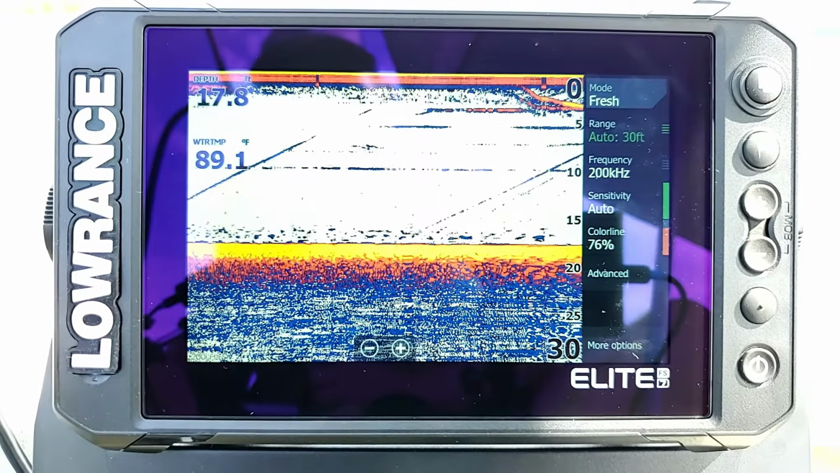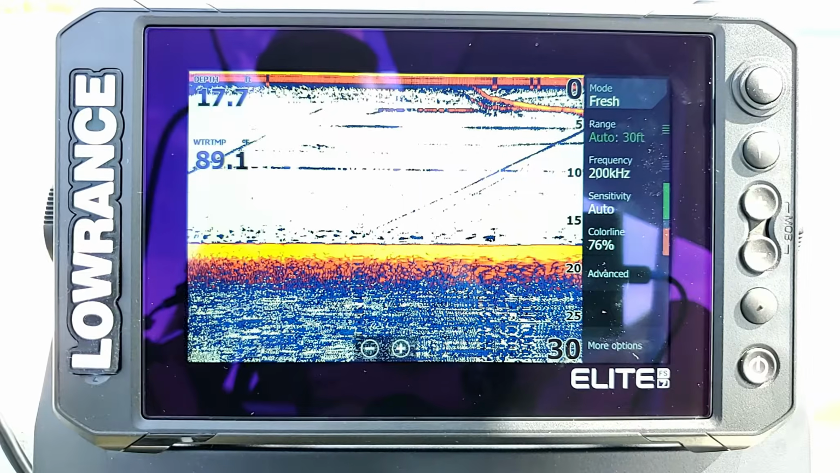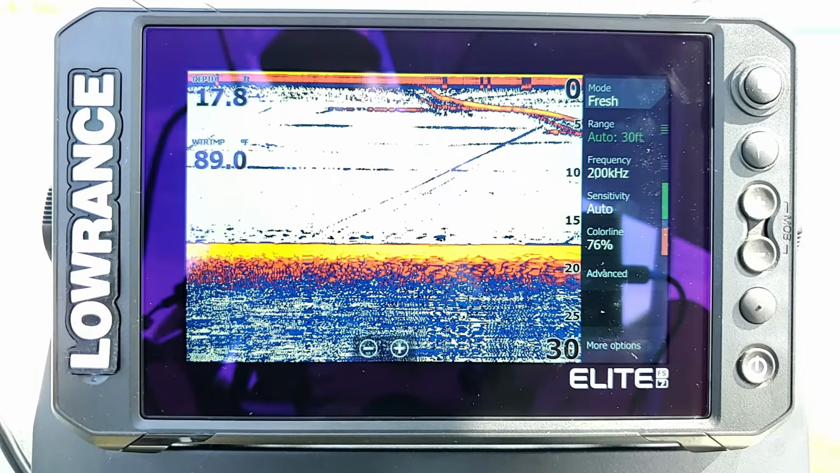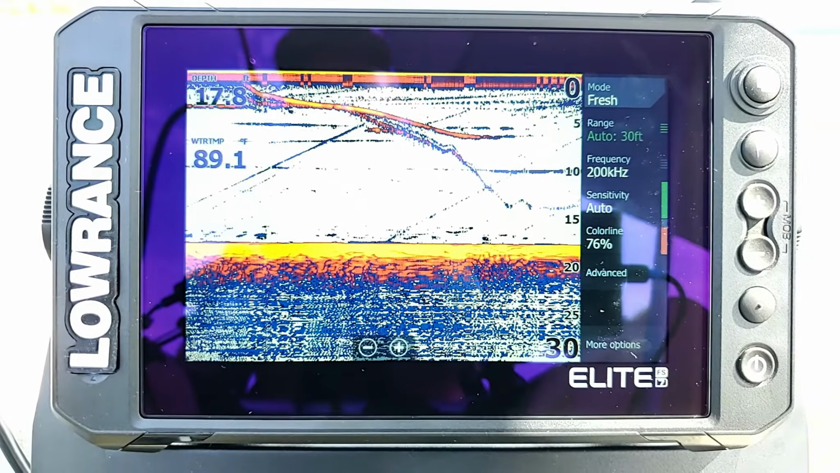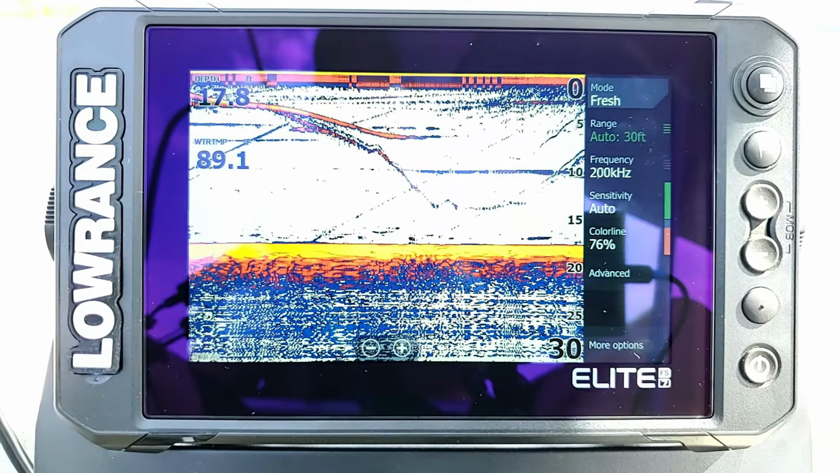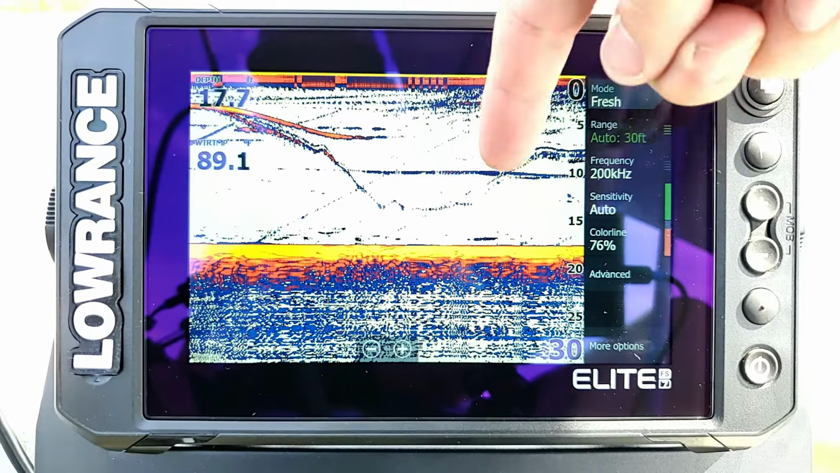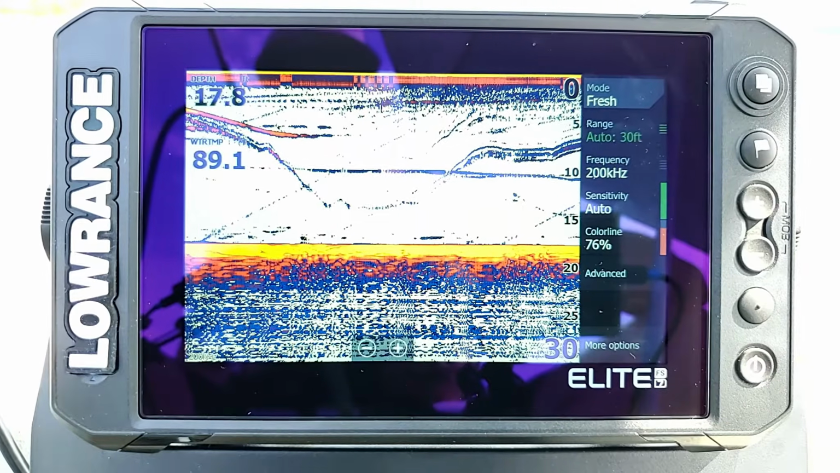All right, now you see how that's starting to come across the screen there at the top? Now as I lower this line down, you can see how it's going to start getting lower on the screen here. Now I'm going to start reeling it back up. It's kind of thinned out here a little bit on the screen, but let's start reeling in, and you can see how it starts going back up.